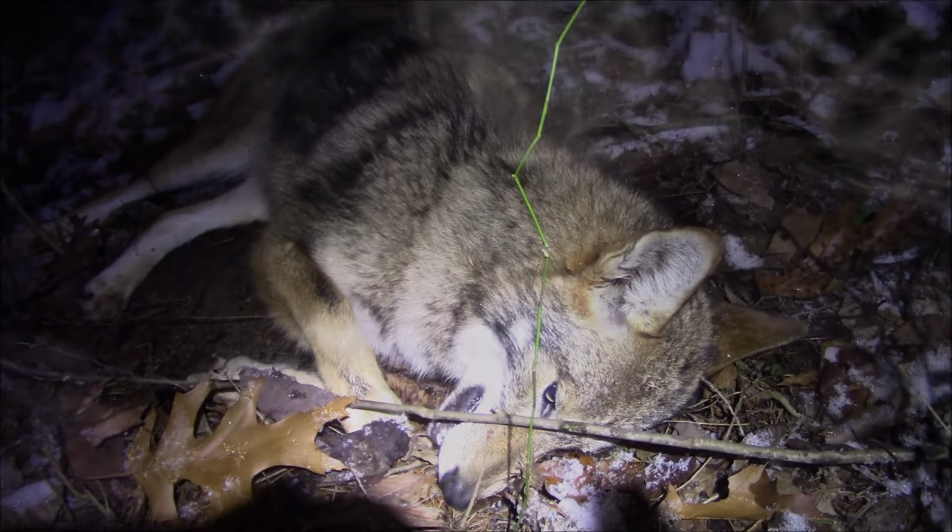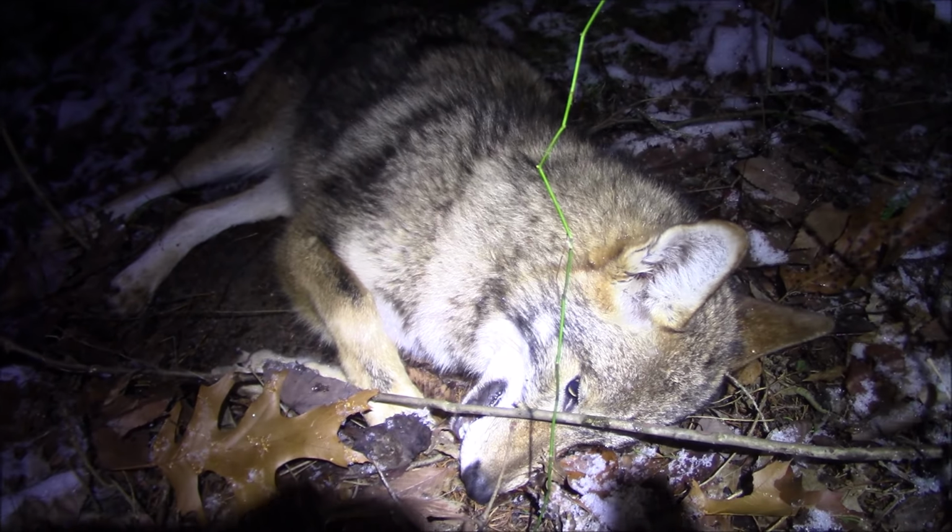I mean, that 22-250 should have anchored him pretty good, but he just ran down this hill here and then crossed the fence. But let me go on and cross this fence. This is all the same property, but I'll drag it out here and I'll show you all what we ended up with. All right, there is our dog.